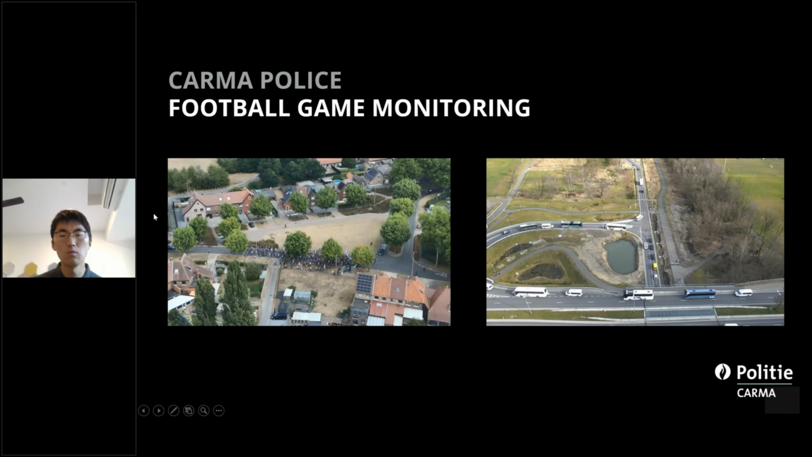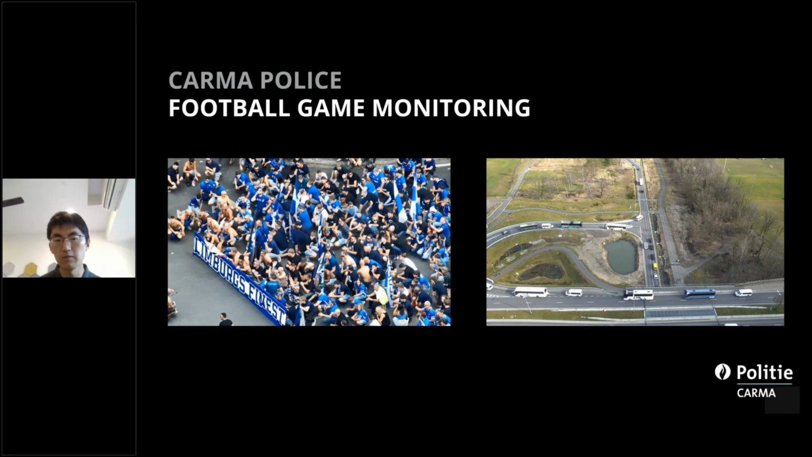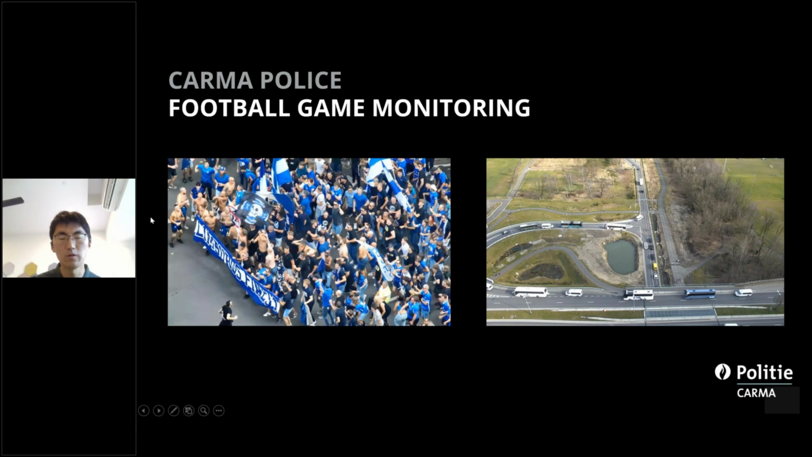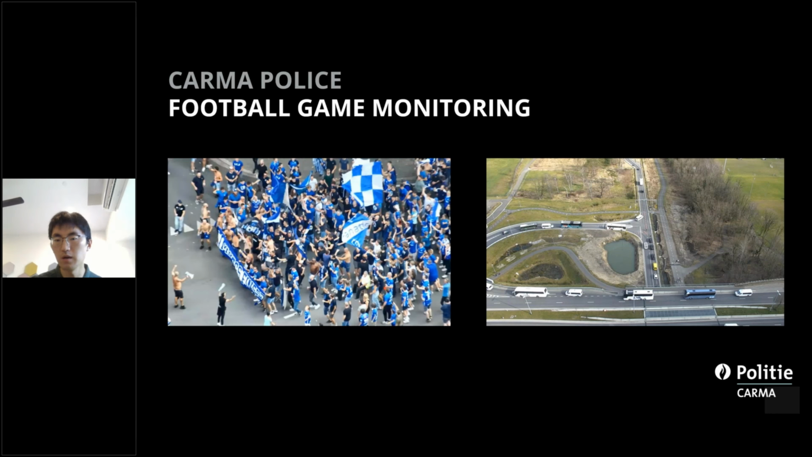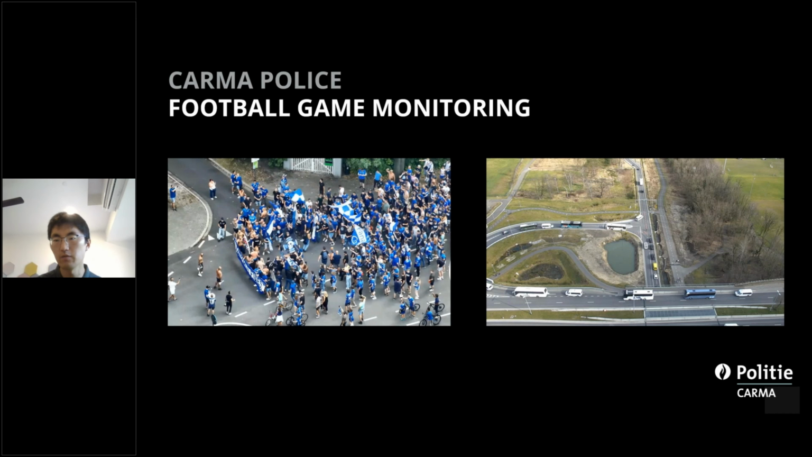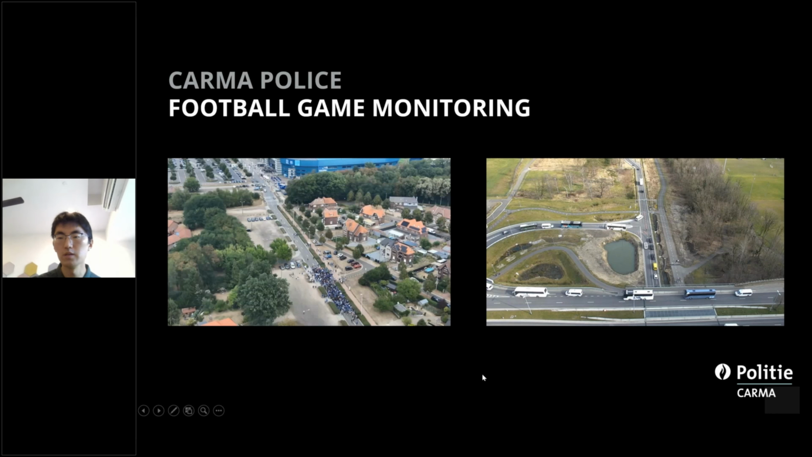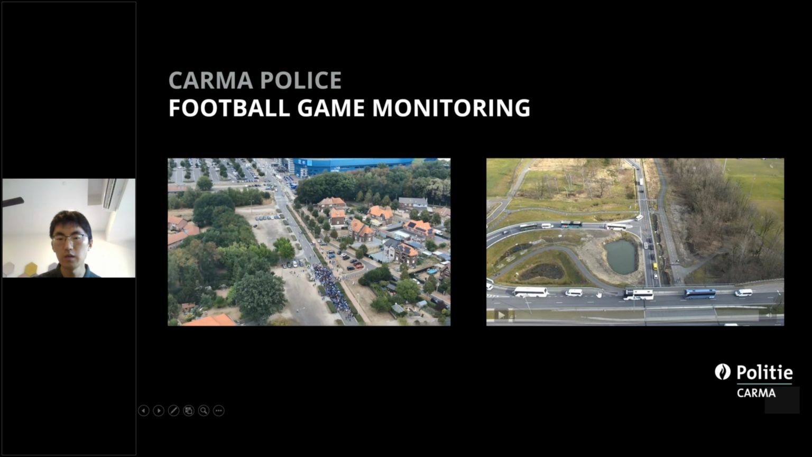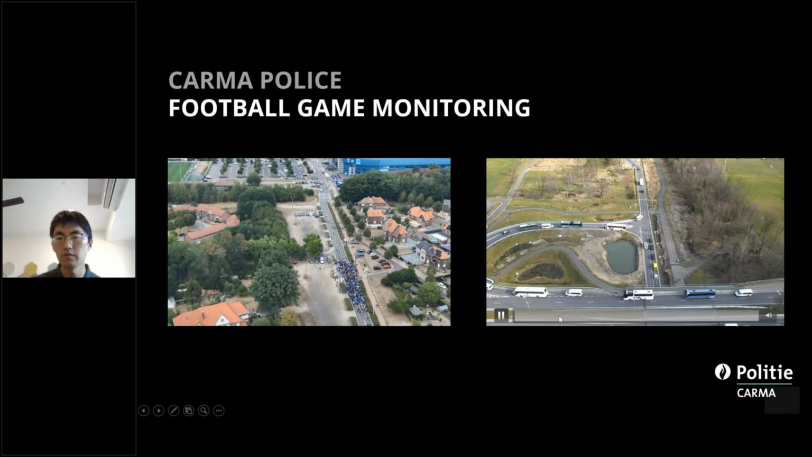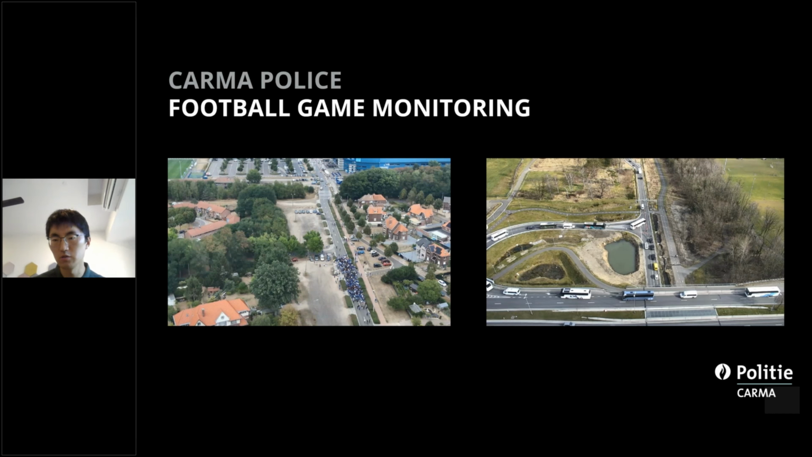This is a very typical use case of how they manually control the drone to get real-time information from the ground. This is one of the typical use cases for crowd control, like for big public events, such as demonstrations or sports like football games. They can operate the drone to have a clear view of the traffic and also of the crowd's safety. They can also do traffic monitoring. This is simply based on the drone itself.